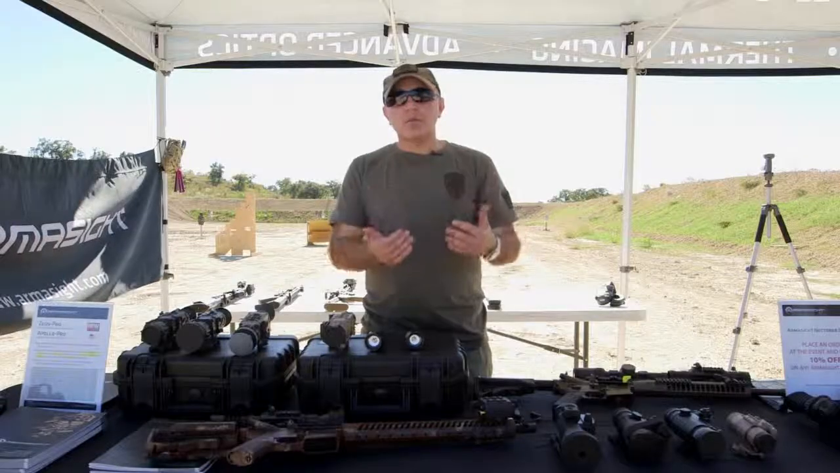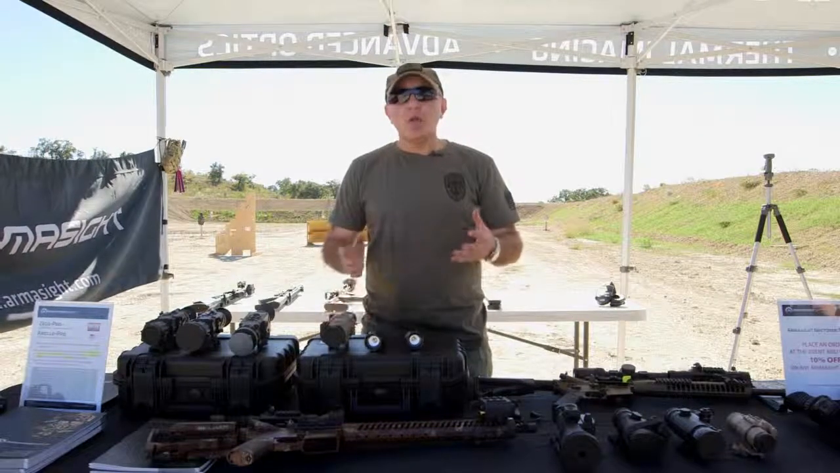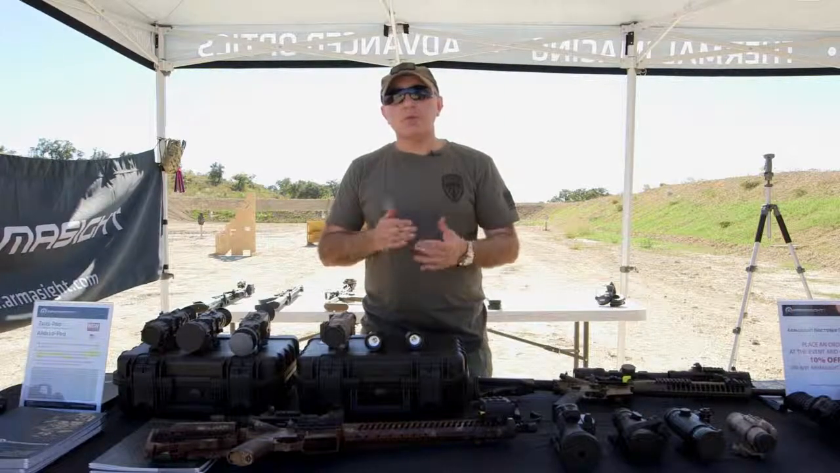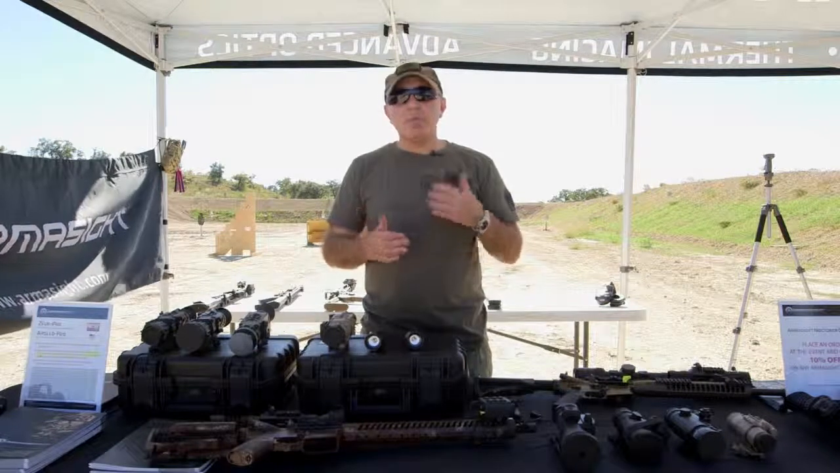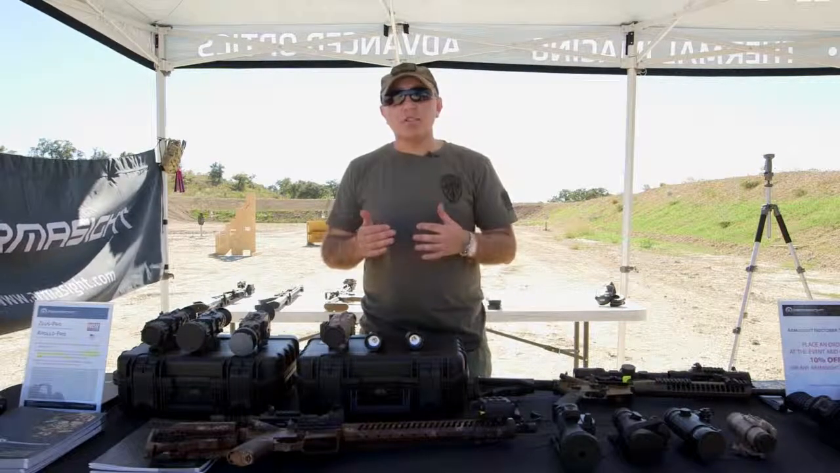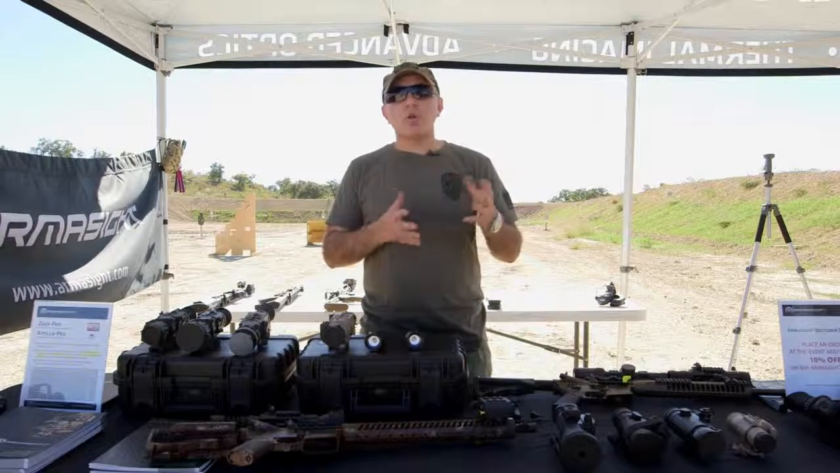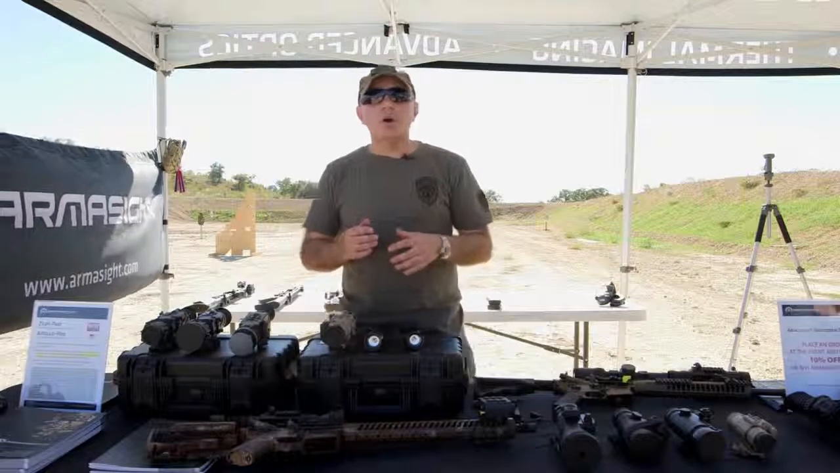But this year, we're also going to bring a couple of new options, such as the Apollo Pro, which brings the clip-on system to a completely different level. We will bring it with 30mm, 50mm, and 100mm lenses. So if you're trying to use a thermal clip-on system for a long-range application, definitely look into our new Apollo Pro line.